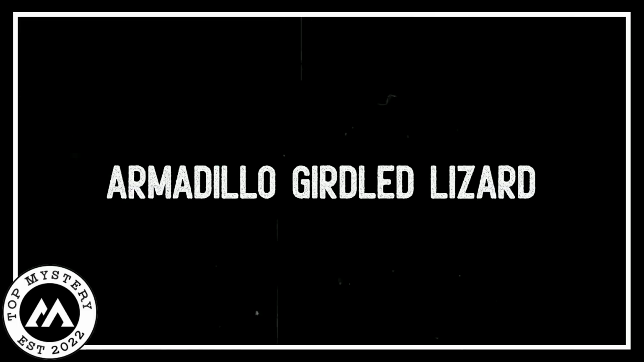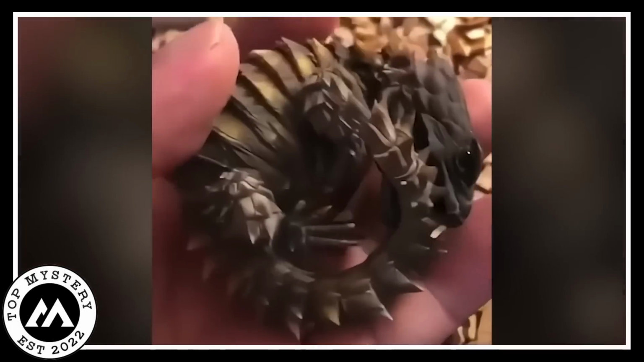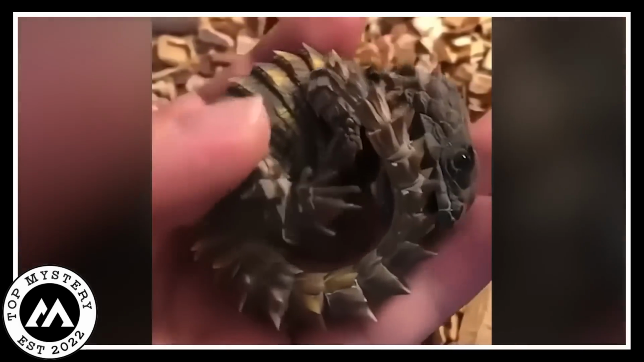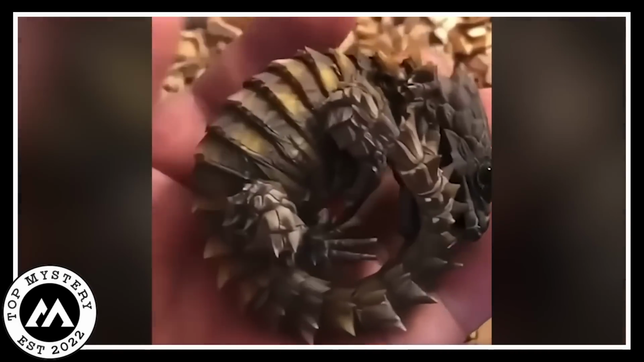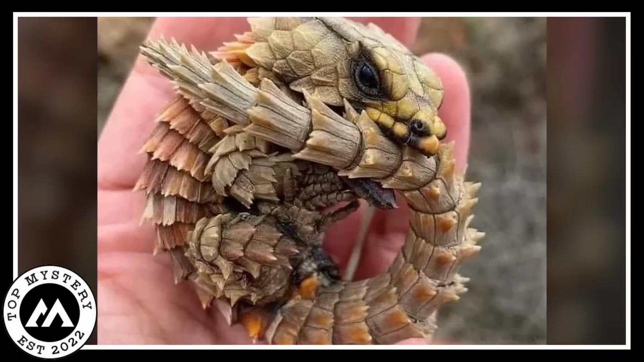Armadillo-girdled lizard. Hey, so there's this cool lizard called the armadillo-girdled lizard. It's like a mini dragon with spiky tails. And let me tell you, they are downright adorable.